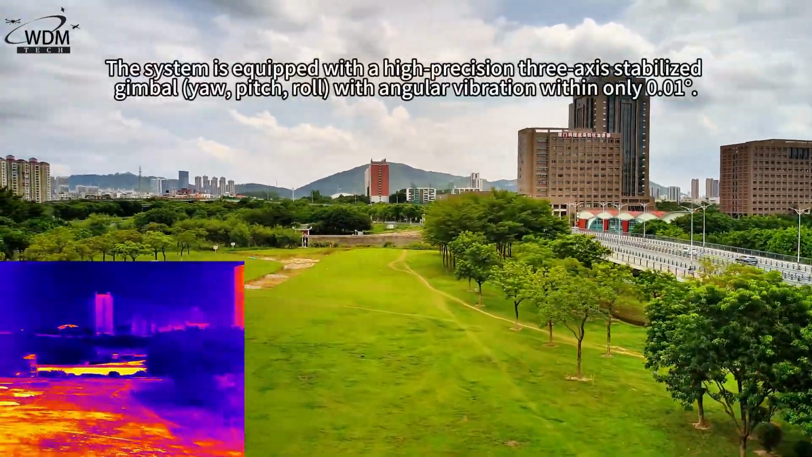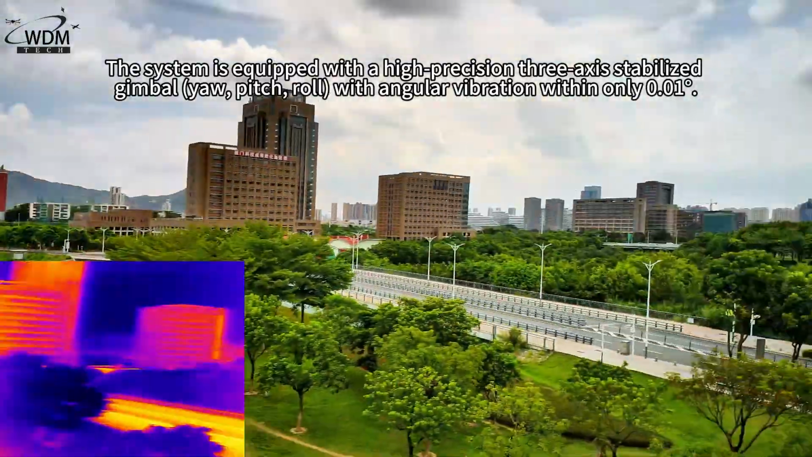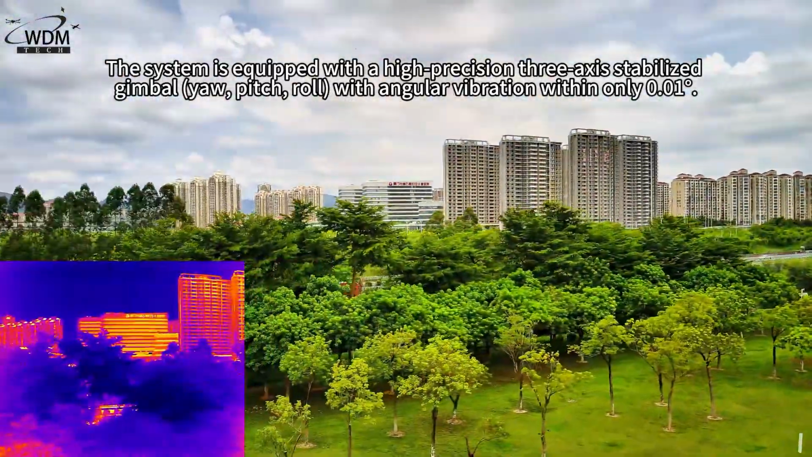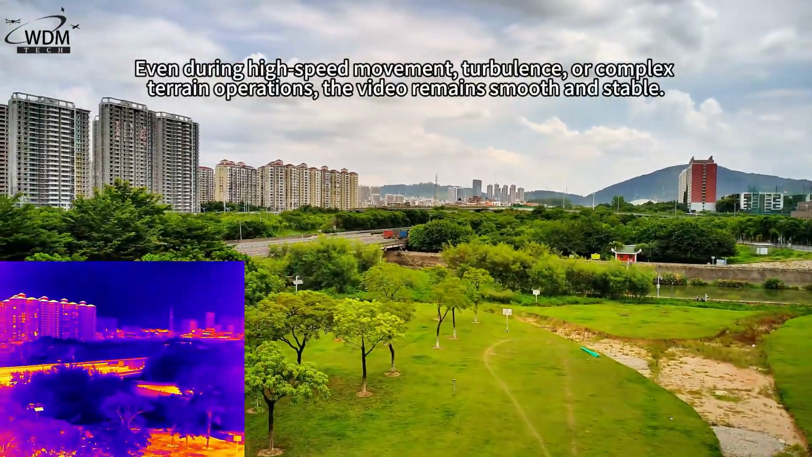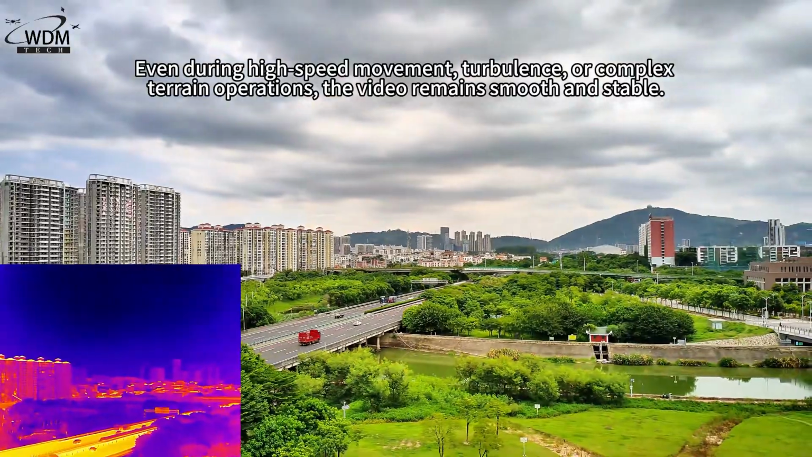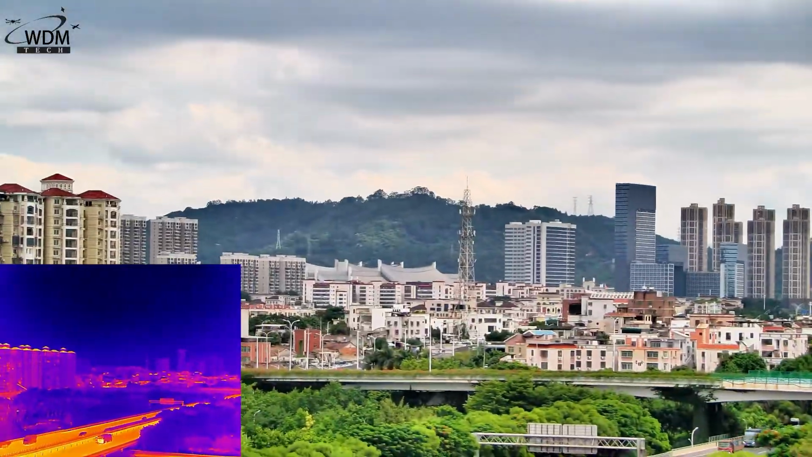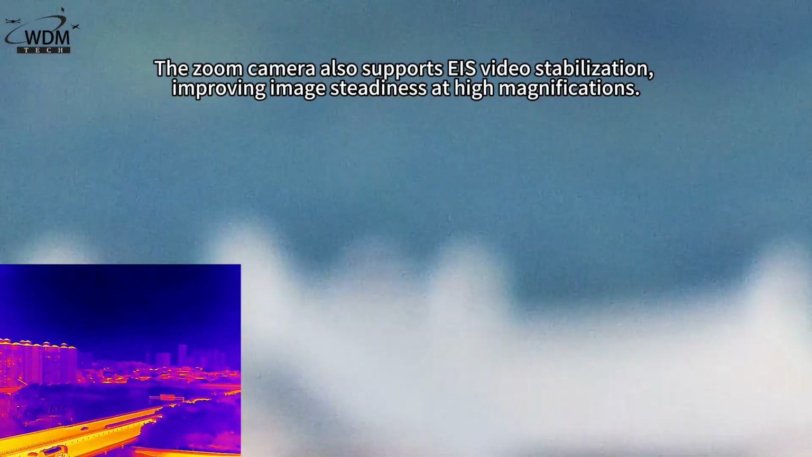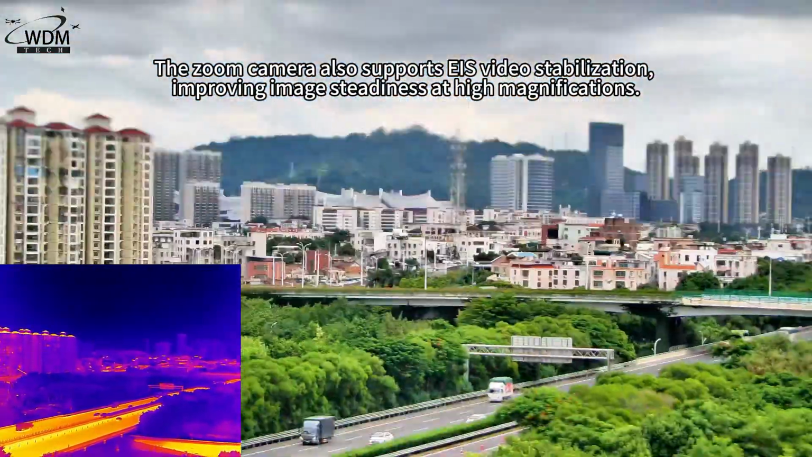The system is equipped with a high-precision 3-axis stabilized gimbal with angular vibration within only 0.01 degrees. Even during high-speed movement, turbulence, or complex terrain operations, the video remains smooth and stable. The zoom camera also supports EIS video stabilization, improving image steadiness at high magnifications.